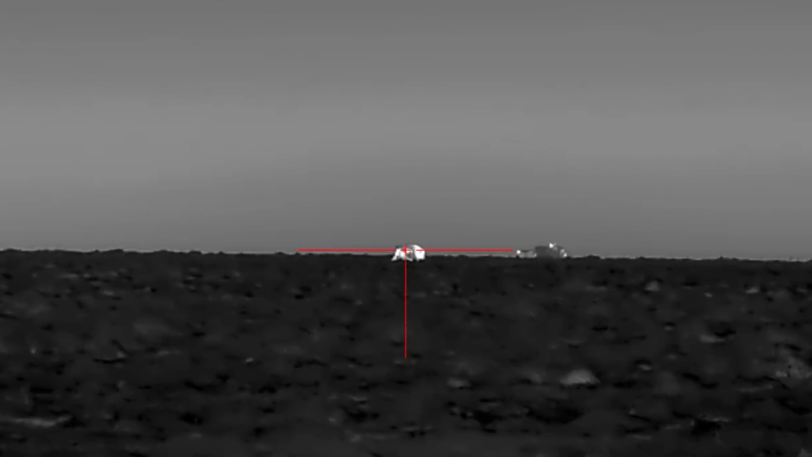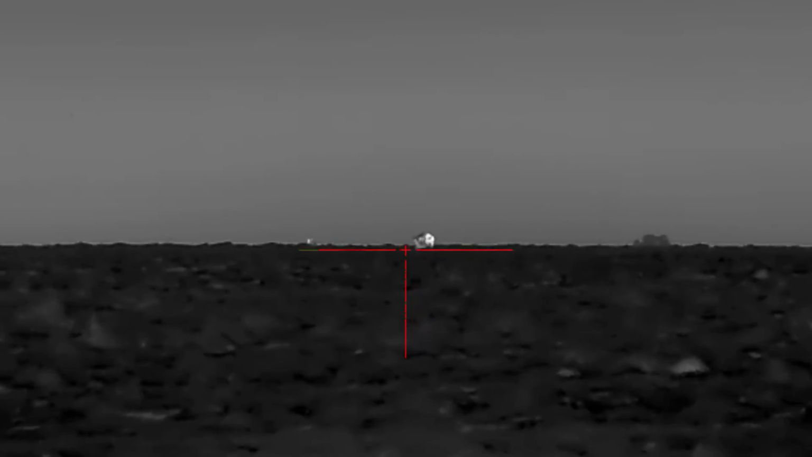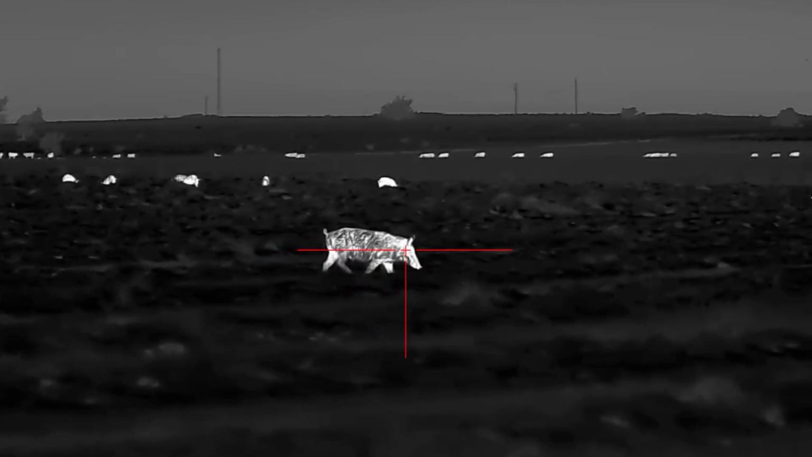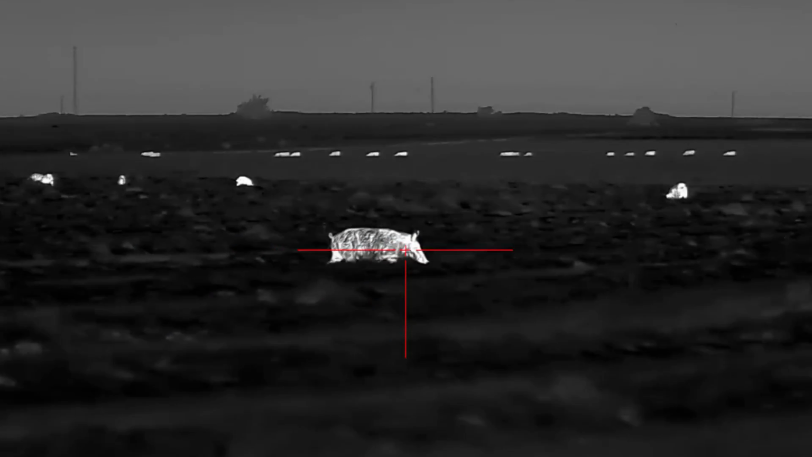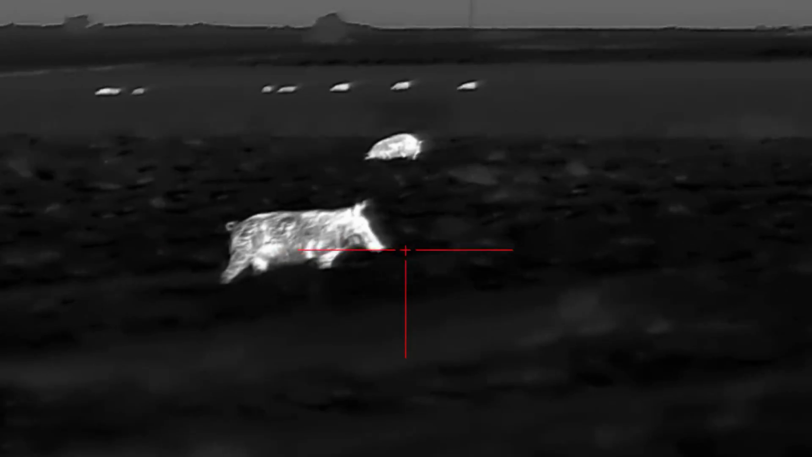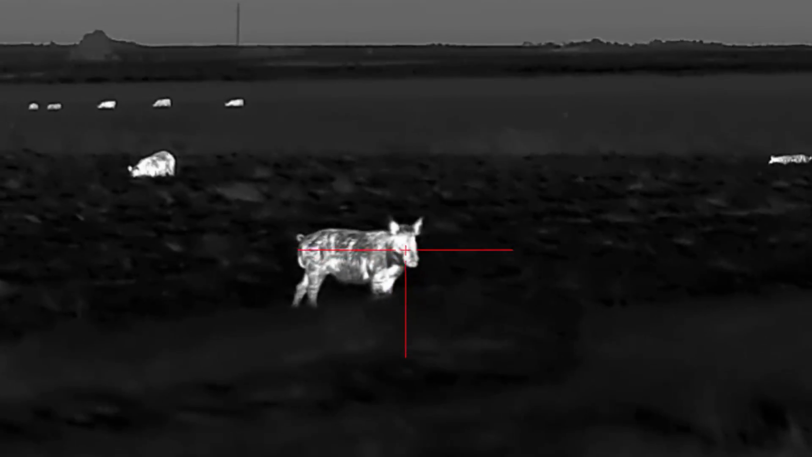I don't remember exactly now, but I zoomed in to 250 yards and could see detail, heat difference on his face, and that's because of how sensitive the sensor is. So it's a 12 micron, which is sort of the industry standard right now. That's your pixel pitch. So those are your base standards in this, which are incredible specifications.